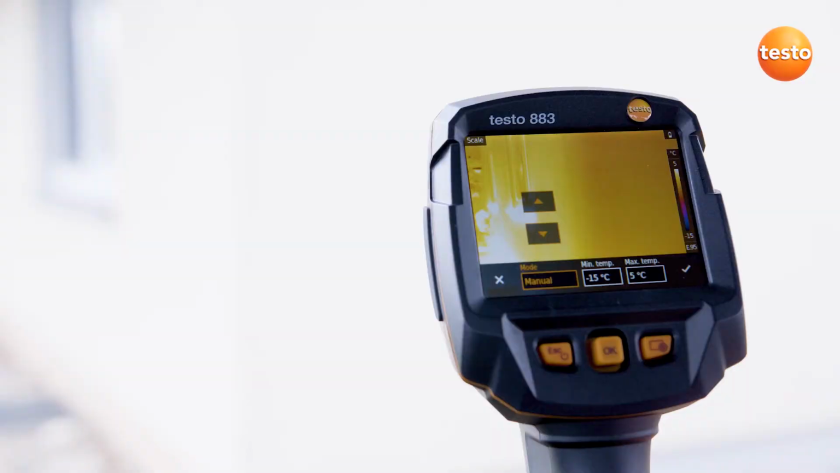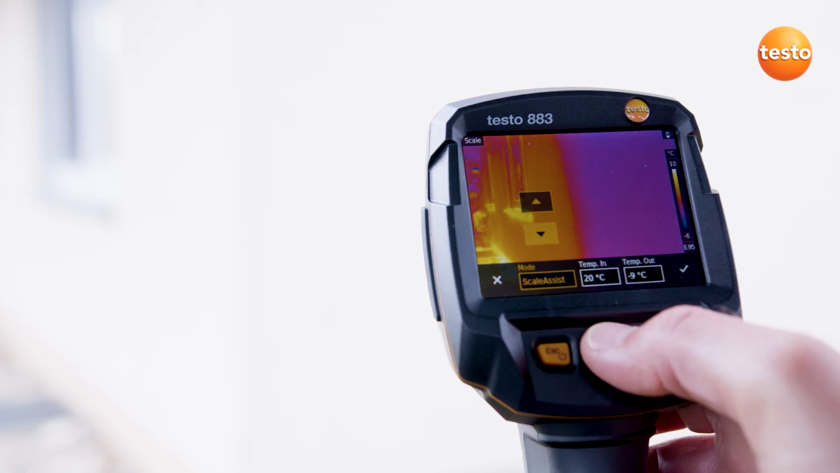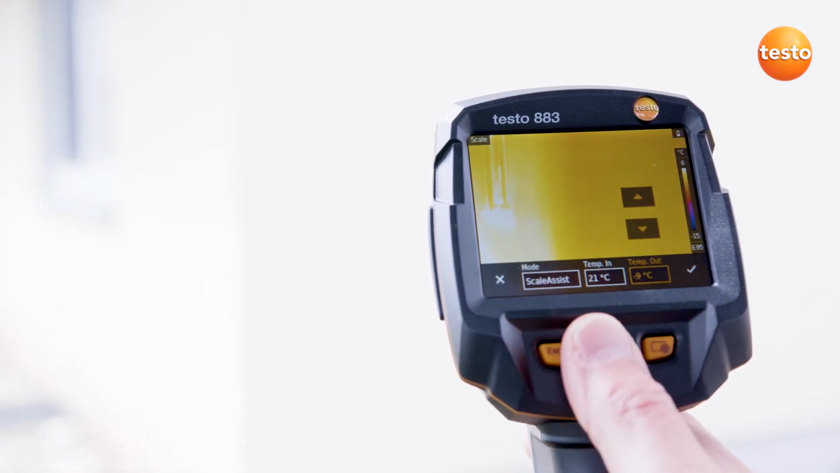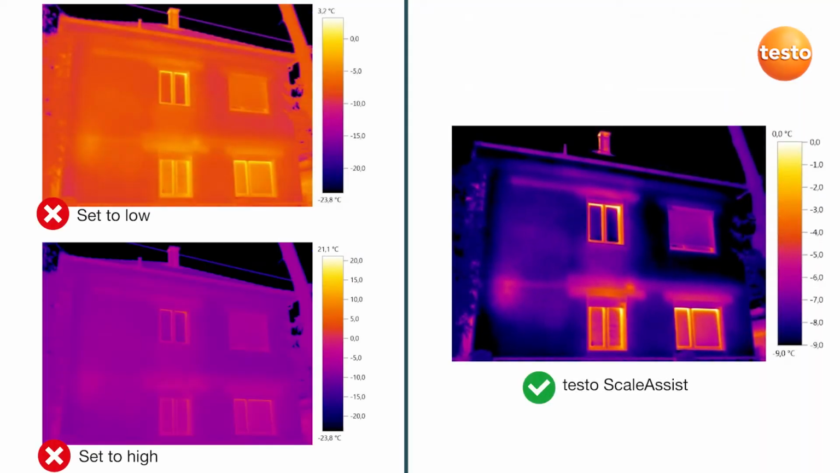First of all, we set the thermal image's scale. Here we have the choice: manual, automatic, or with the Testo Scale Assist function. Just a few words on Testo Scale Assist. By entering the outdoor and indoor temperatures, the scale is automatically set correctly. On the left, two images without, and on the right one with Testo Scale Assist.